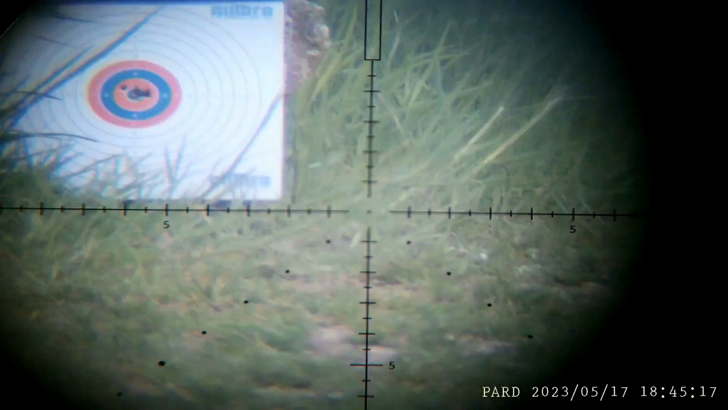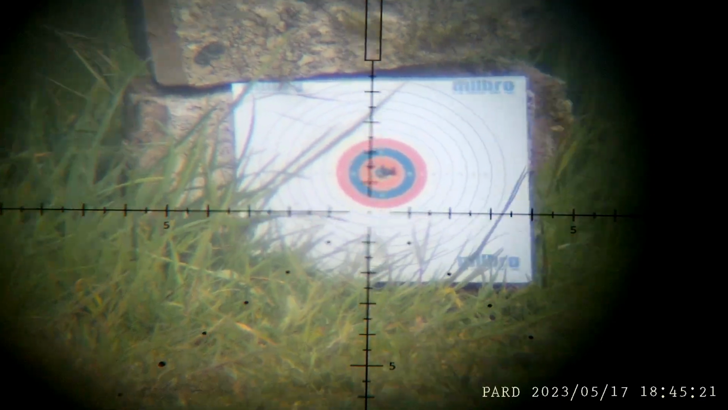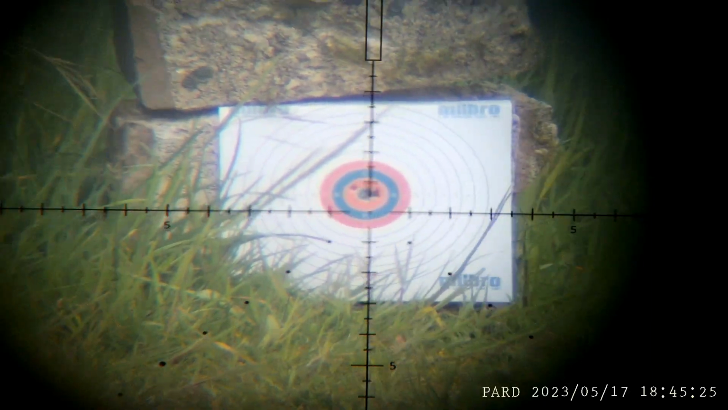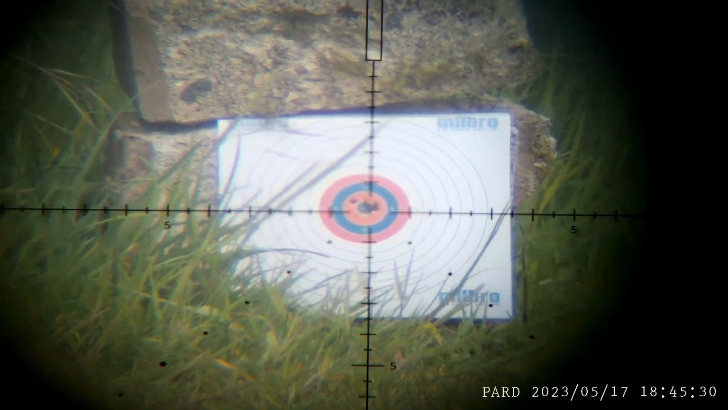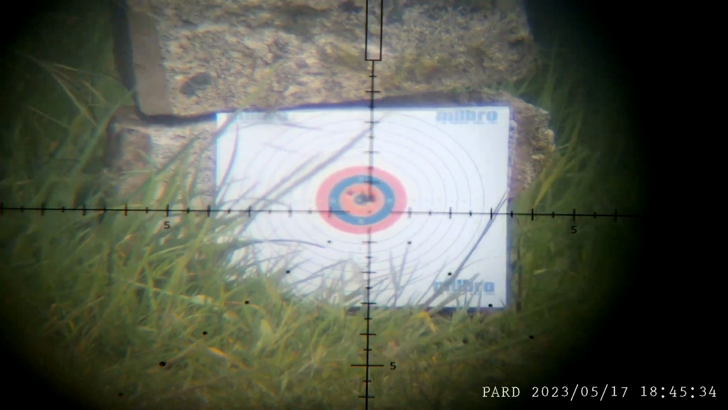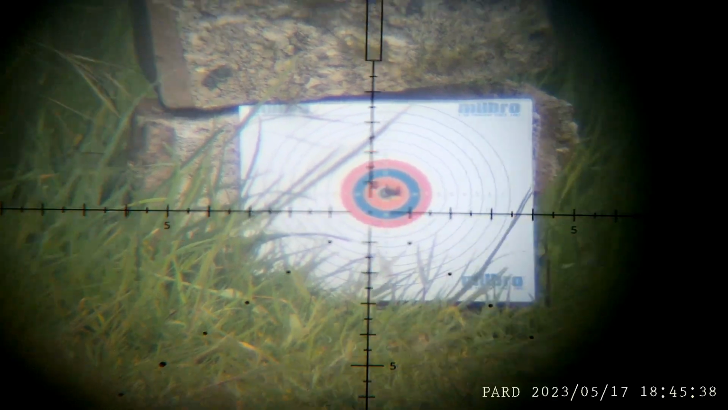That's better. Definitely because I've changed position. I'm now laid down in a more stable position, even though you can still see my heartbeat. You watch, you can see my heartbeat. Bump, bump, bump. Well, at least it's still beating.